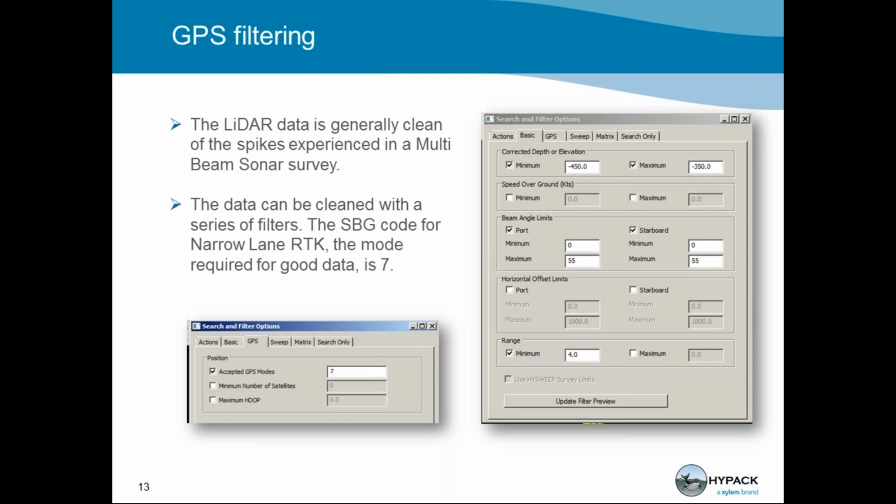While it's important to note that LiDAR data is generally pretty clean of spikes compared to a multi-beam sonar survey, it's still really helpful to keep an eye on your GPS. Also in search and filters, as you can see on the right side of the screen, you can set a minimum and maximum corrected depth or elevation, which simply acts as a gate and filters data outside of elevations you may not want. So if you're using a UAV, you can filter out data that was collected while the craft was ascending or descending, and only keep data collected at specific survey altitude.